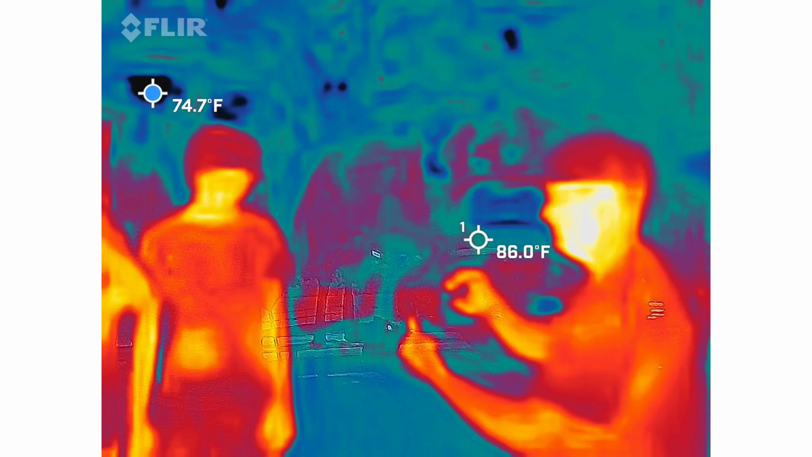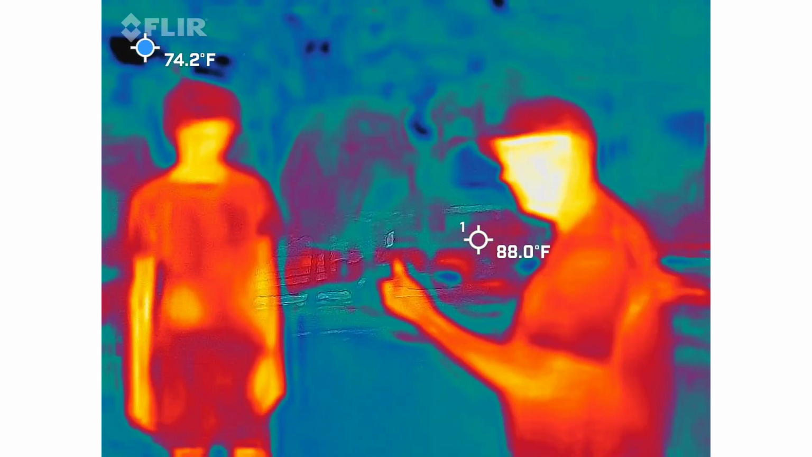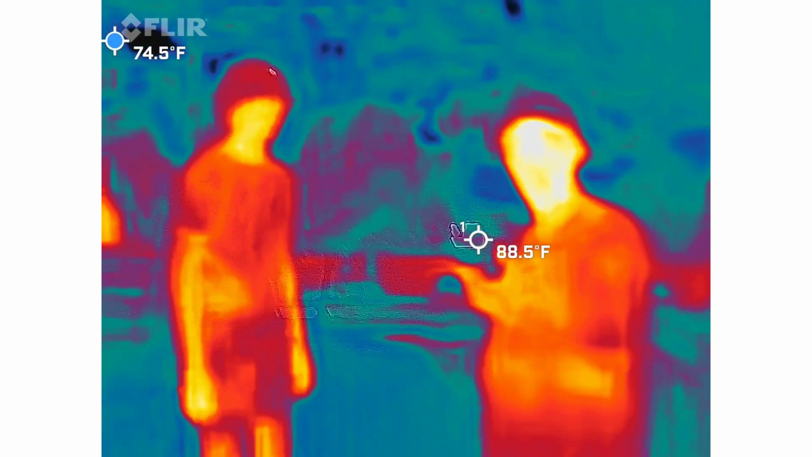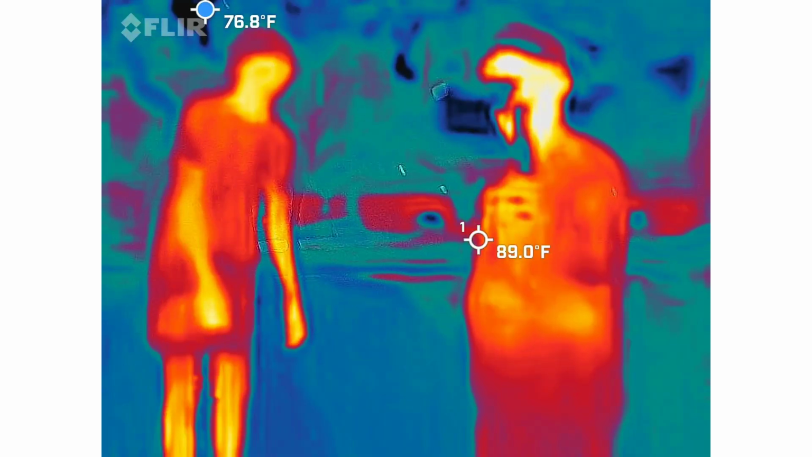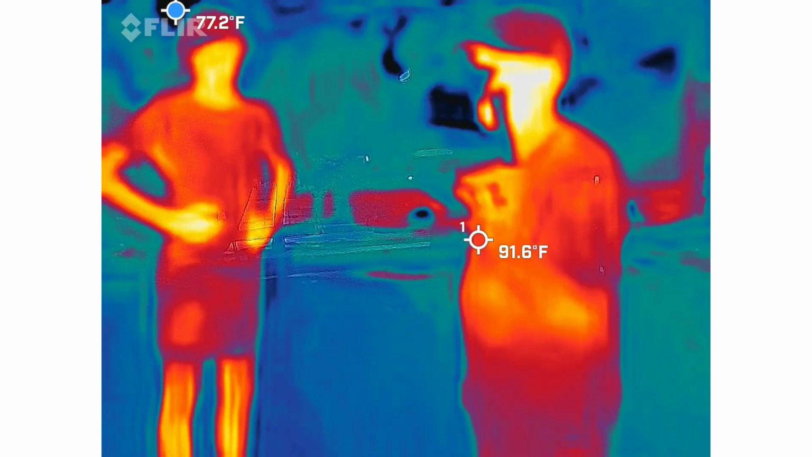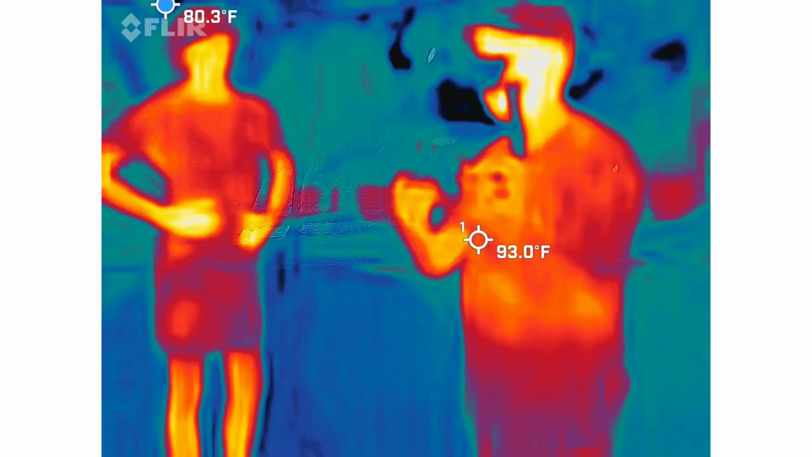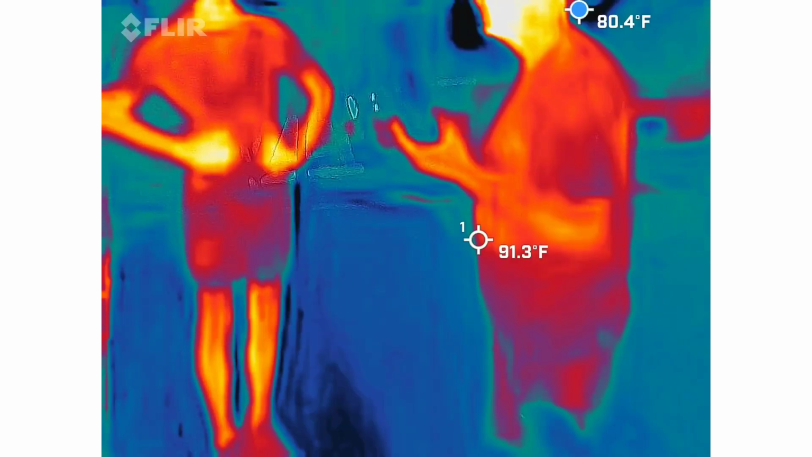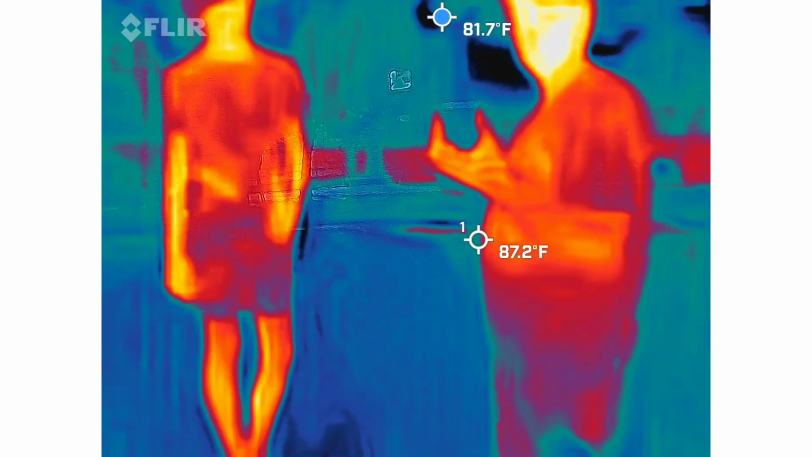Okay, so now we're working with infrared lighting. So basically we're working with light you can't see with your own eyes. Your entire screen should be purple. Just so you know, we're working with 20 LEDs up here of light you can't see, and then there's 4 attached to the camera lined up with the lens. So the hope here is that we're going to be able to capture any kind of orbs or any other entity that might actually pass through here.